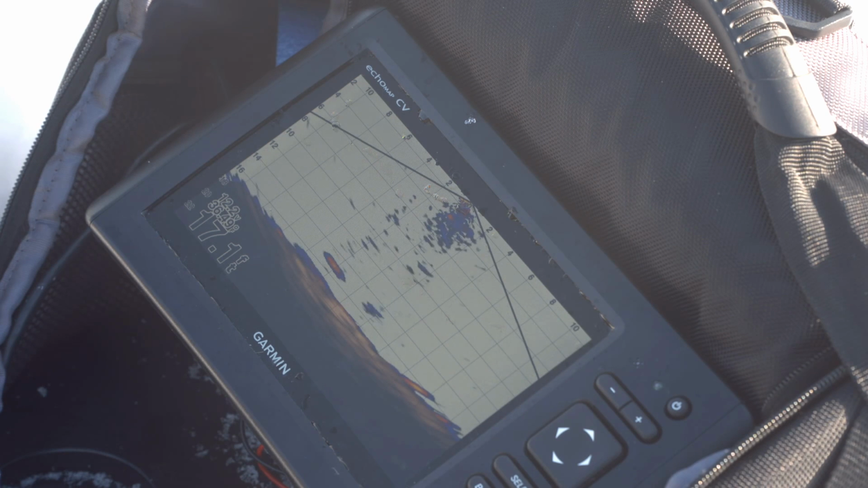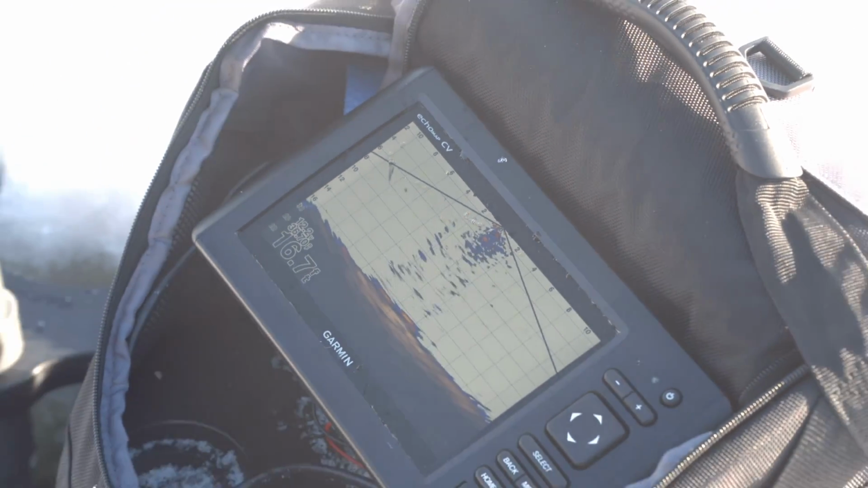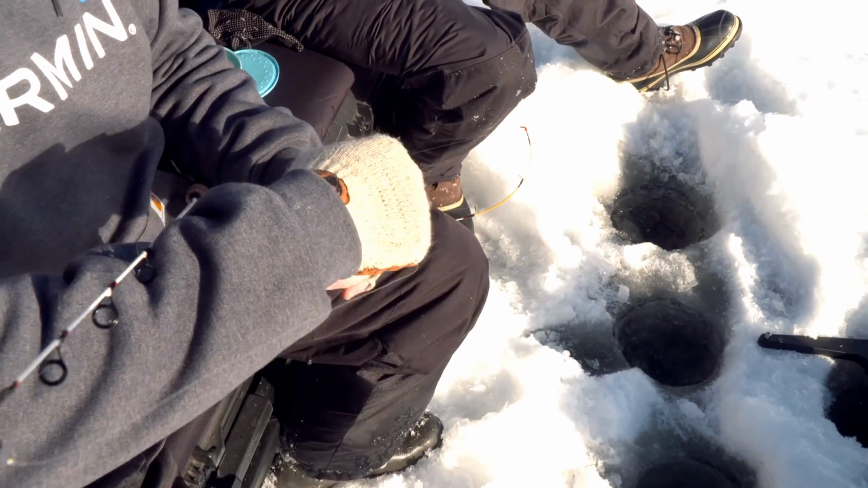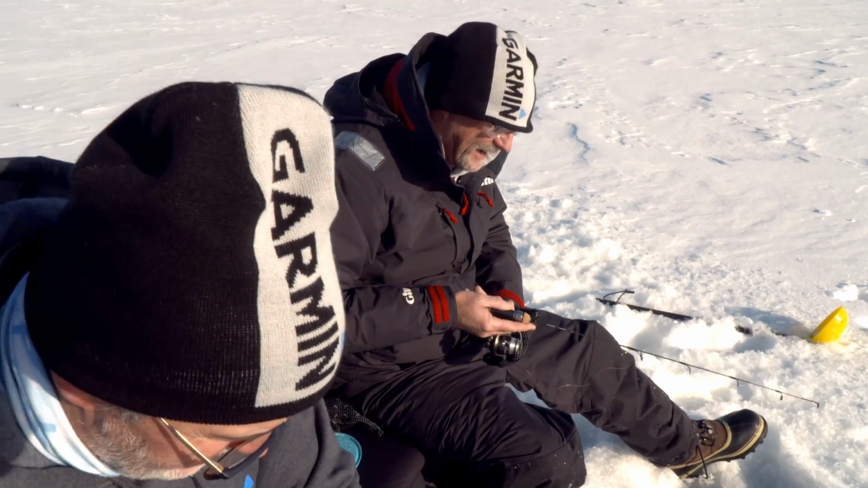Oh, he's coming after it from the right. Yeah, is he on there? No, he never did. Oh, I think he did get me. I think he ate my worm. He's coming this way now. Got him. Oh, yeah. It's a perch. That's funny. But look at him down there now on the bottom. That's too cool. He left mine. I took it away from him. He came over to yours.